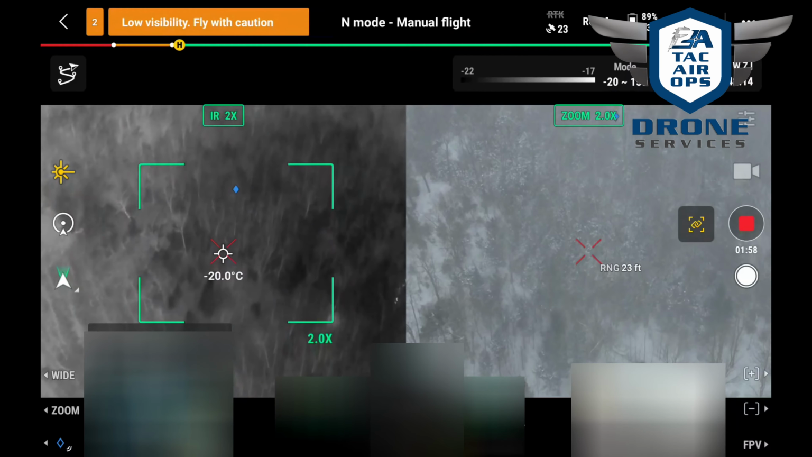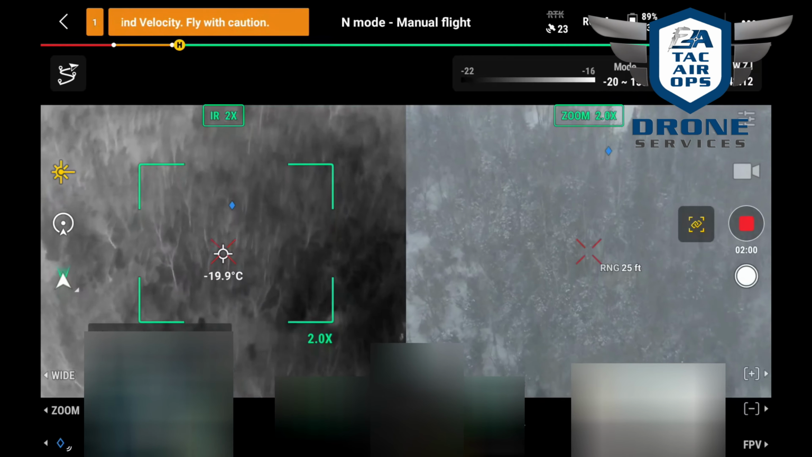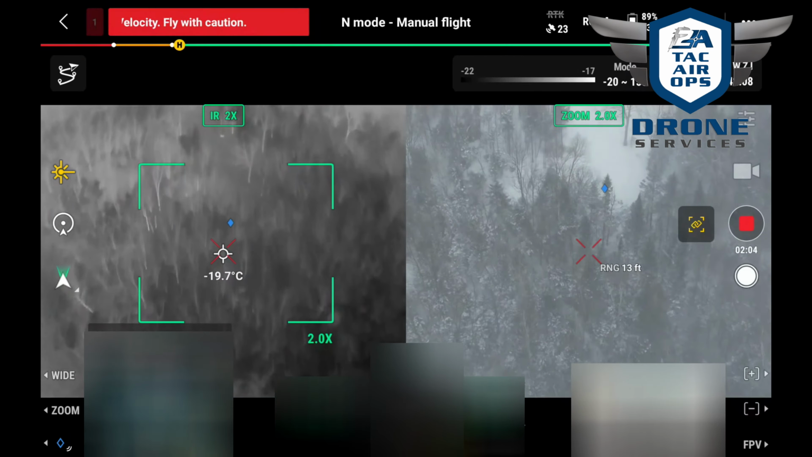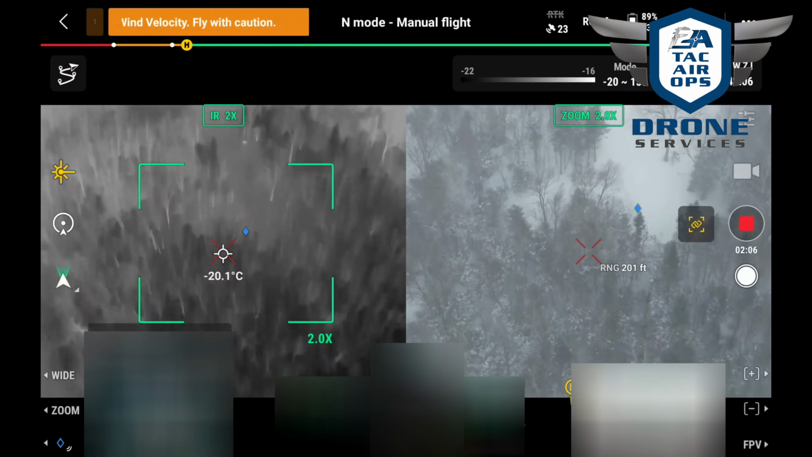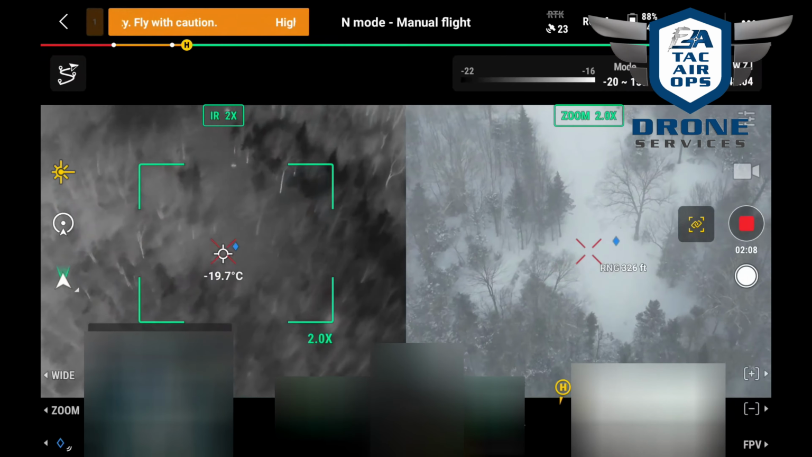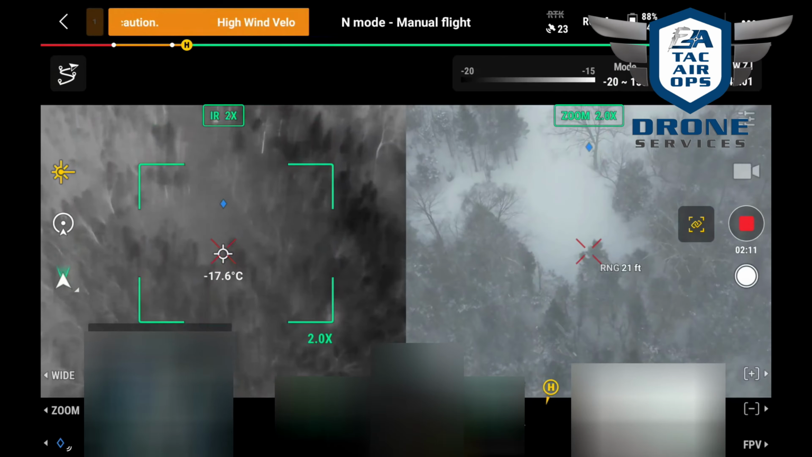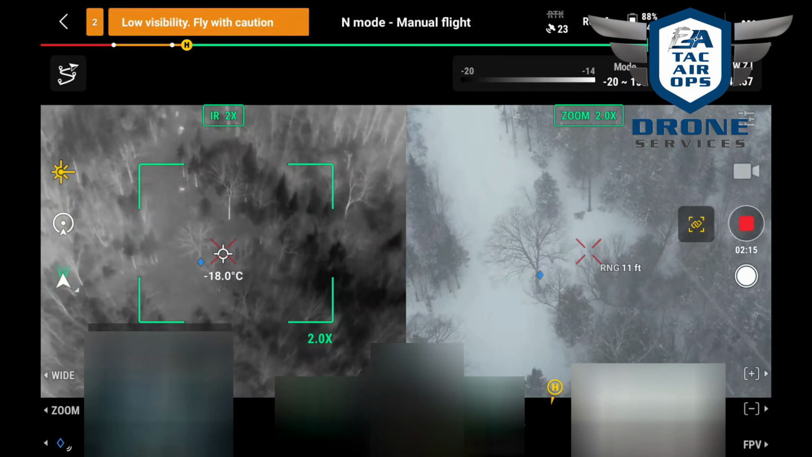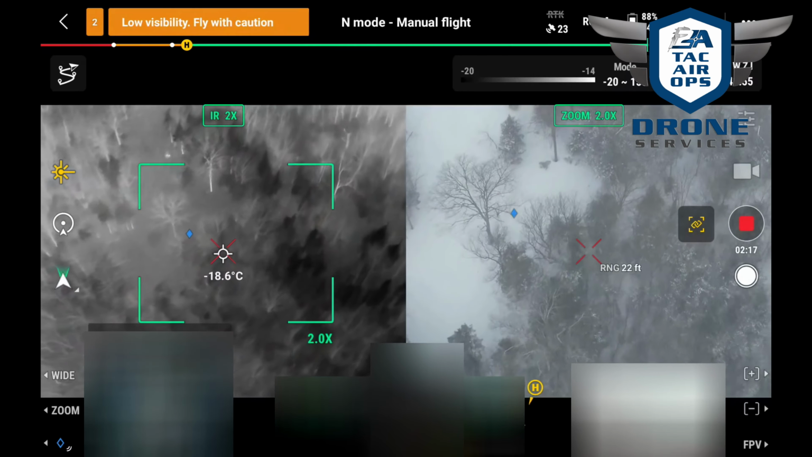So that blue diamond is my marker. High wind velocity. Fly with caution. Oh, those two dots up there. Well, they might have moved.